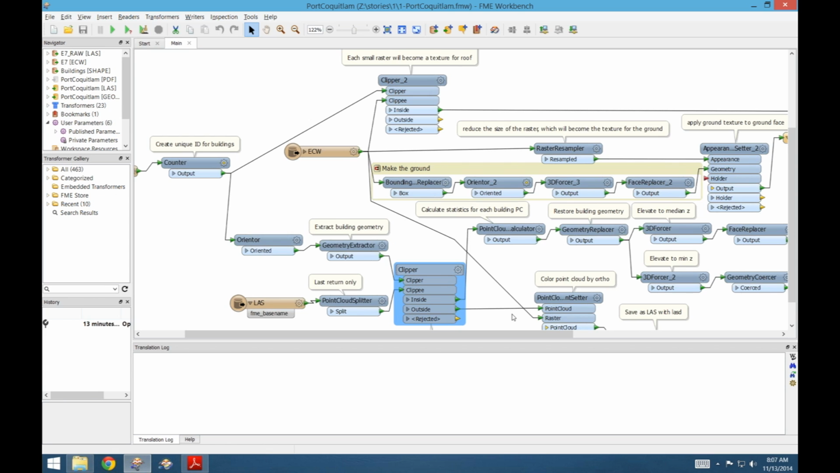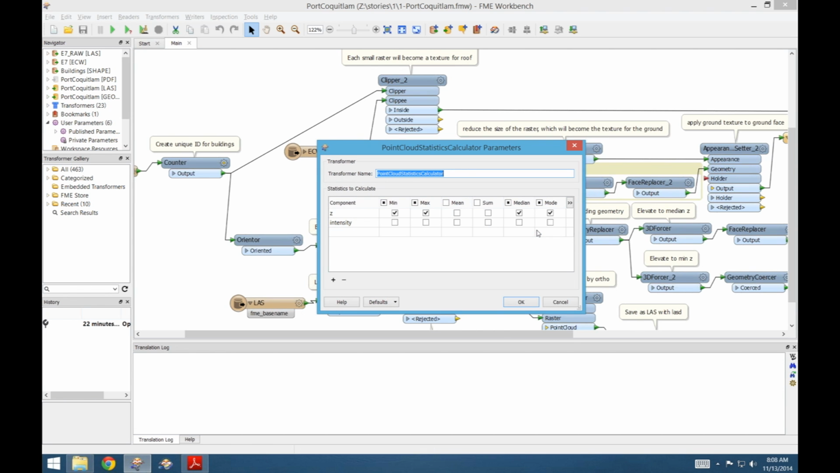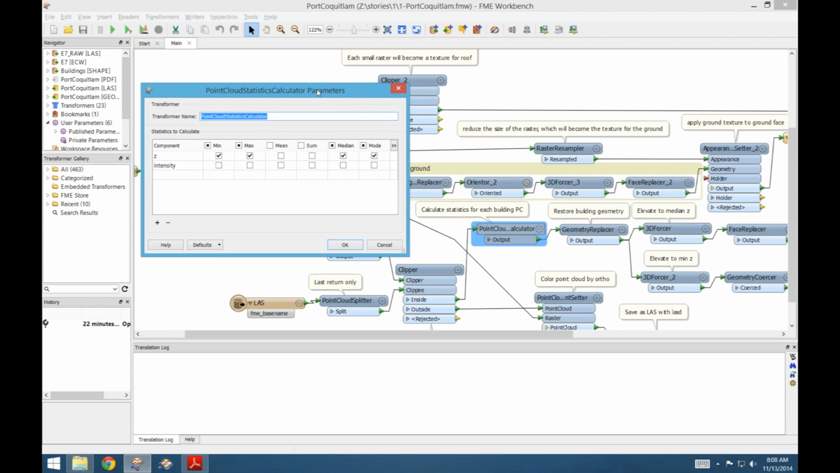Then if you go to this transformer, this is a new thing in 2015 that might be interesting for our old users: we added statistics for the point cloud. In 2014, we would just clip each point cloud to get the points related to that building only, and then we could extract only min and max.